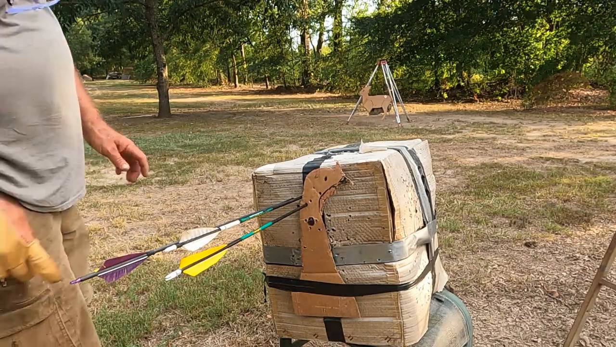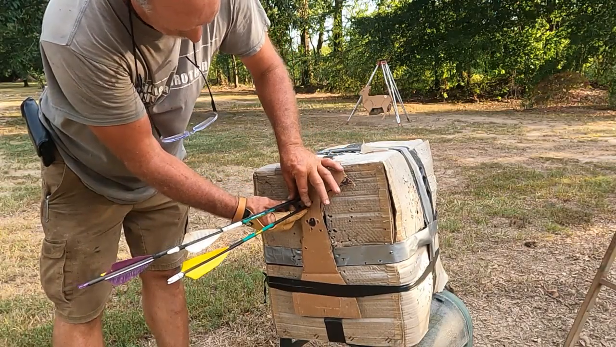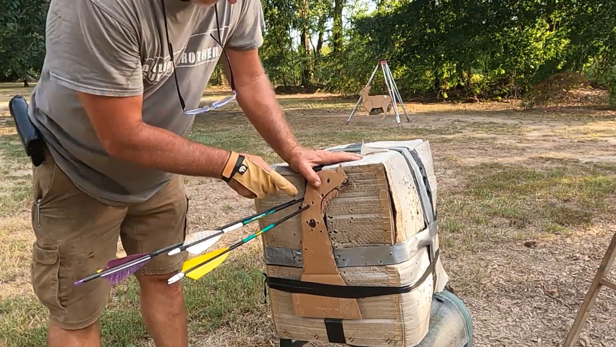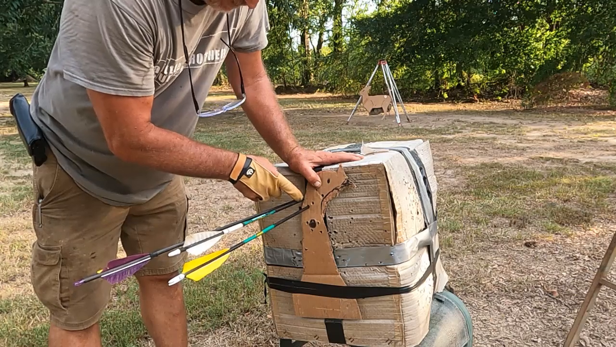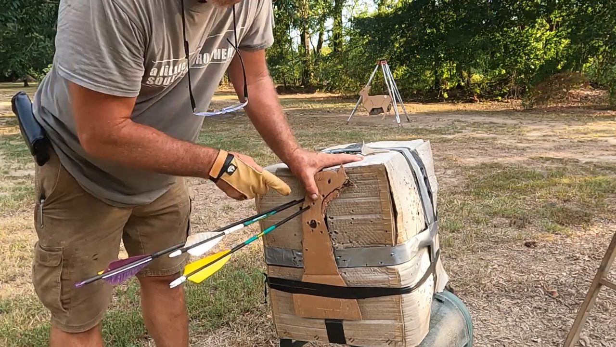And I did tighten them up. Now I'm gonna say in a 2.5 inch group. The 500 grain arrow, not 500 even, 500 whatever I said, still penetrated the most.